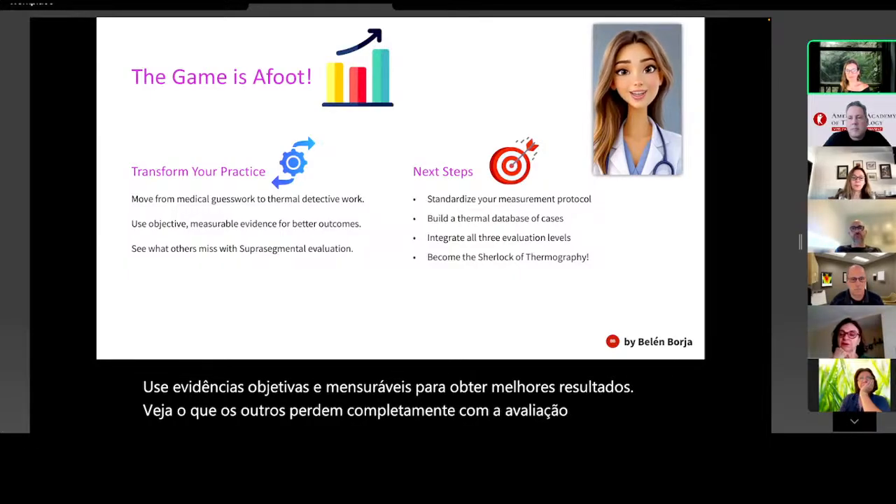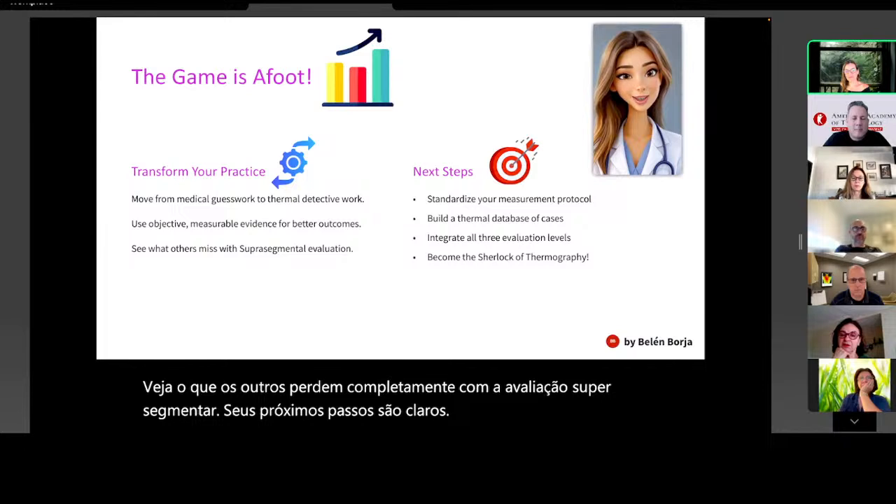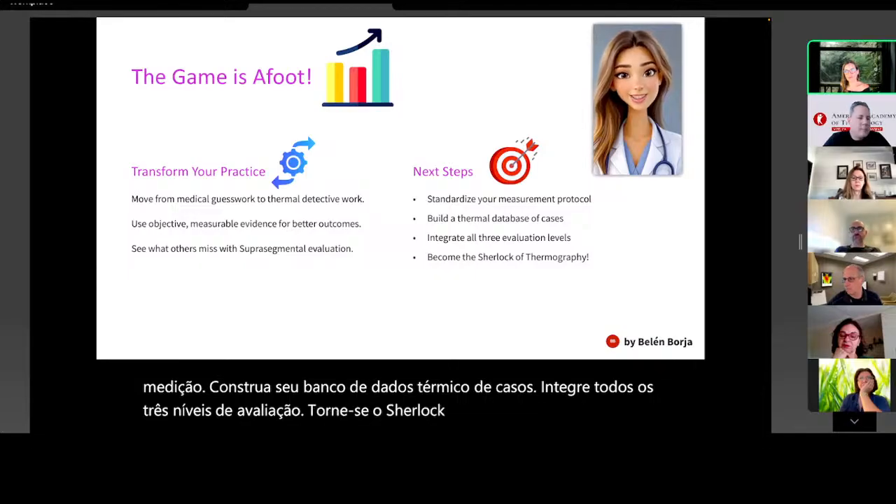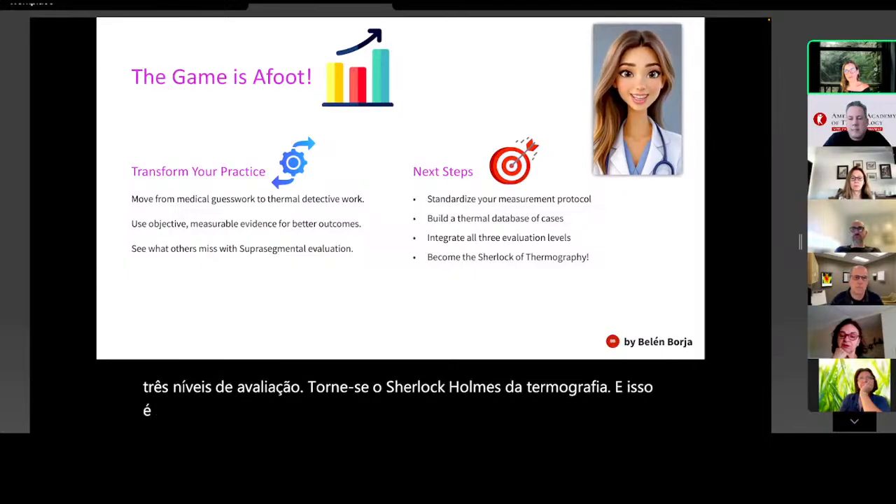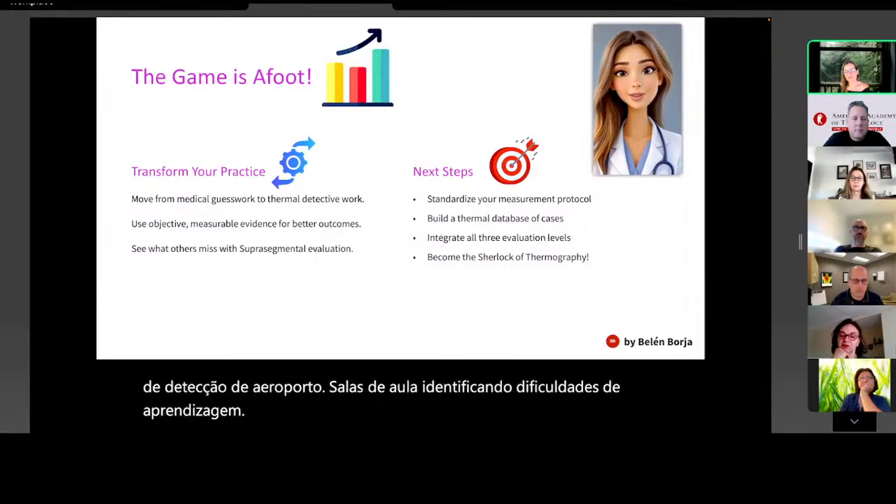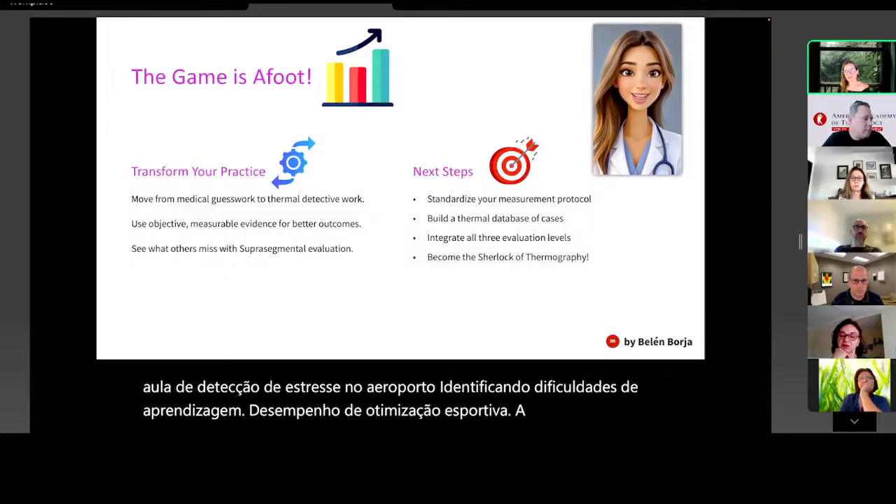Your next steps are clear. Standardize your measurement protocol. Build your thermal database of cases. Integrate all 3 evaluation levels. Become the Sherlock Holmes of thermography. And this is just the beginning. Hospitals detecting sepsis early, airports spotting stress, classrooms identifying learning struggles, sports optimizing performance. The thermal revolution is everywhere.